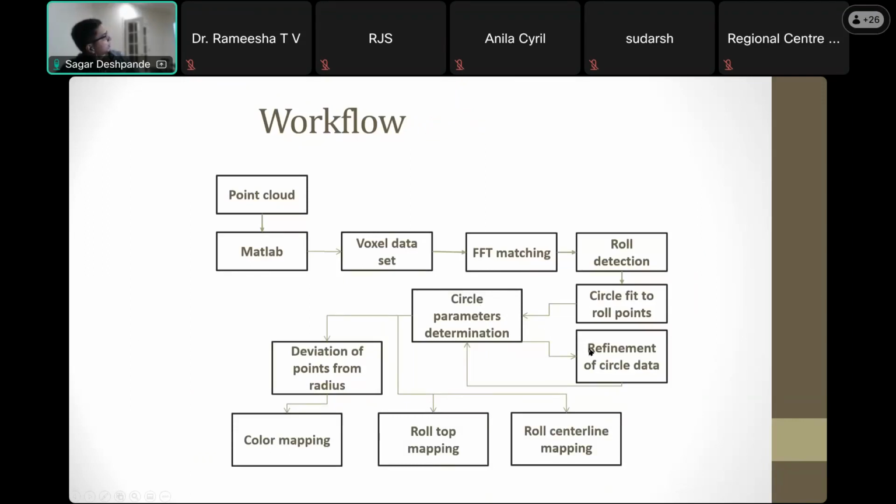So this is my workflow basically. I got the point cloud into MATLAB and voxelized it, basically 3-dimensional cells where these points would be, and I looked at the data across, so that if there is a certain number of points, I would say that it is a valid voxel.